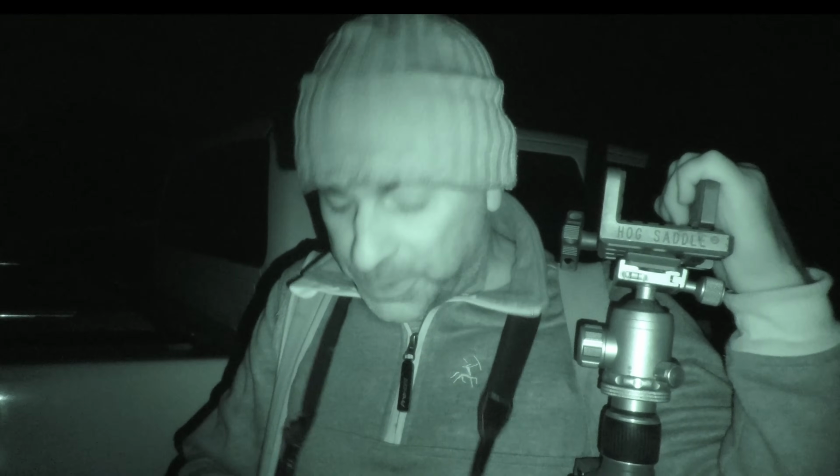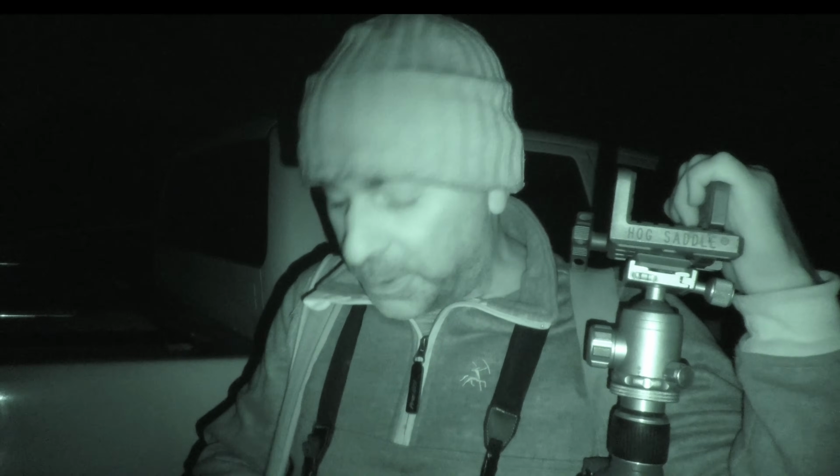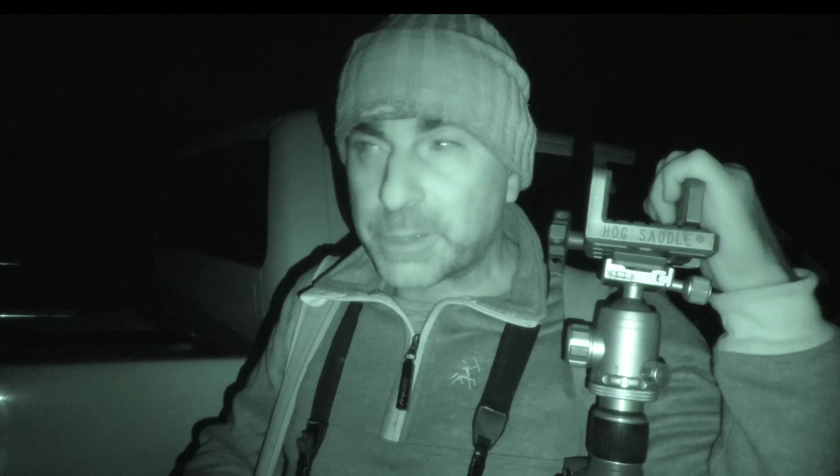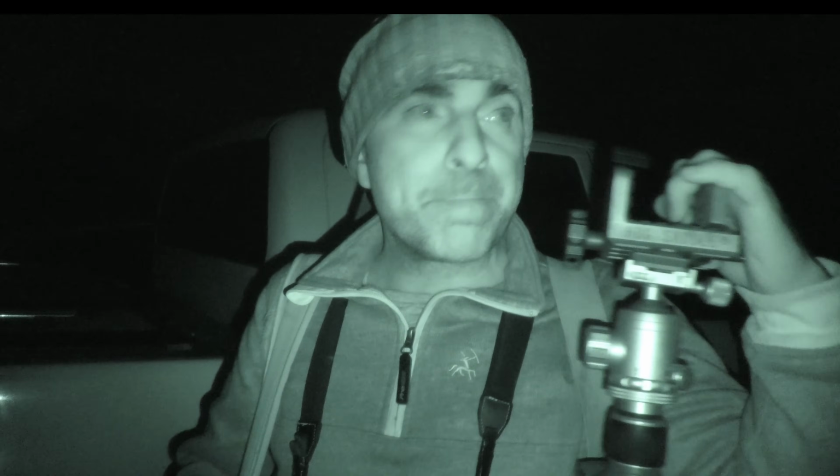Although I think we're likely to get a bit of rain this evening. At the moment it's alright, but it's forecast, so I opted for thermal spotter and thermal scope as well. Got the InfiRay TH50 V2 with me. I was going to bring the PARD 007 this evening, but I opted for this because if it was hazy, or we got a bit of light rain, then we're not going to struggle seeing it. The thermal is just going to cut through that.